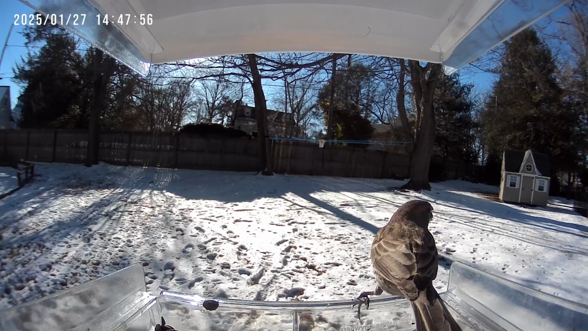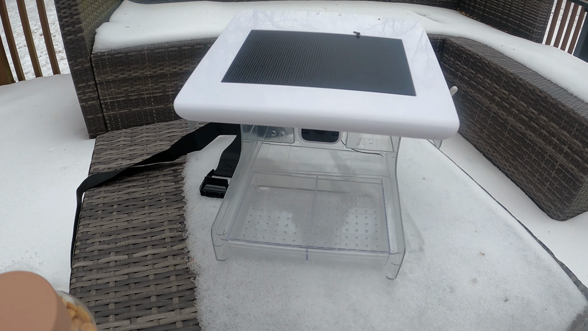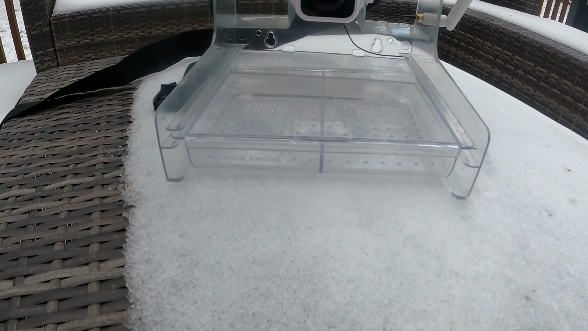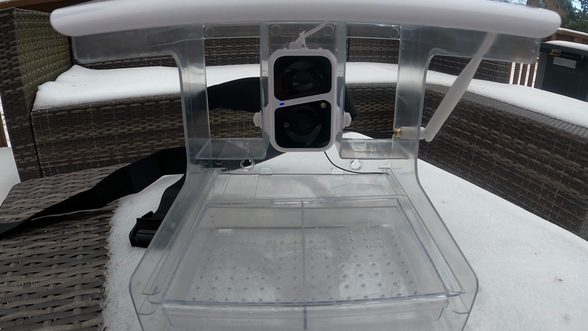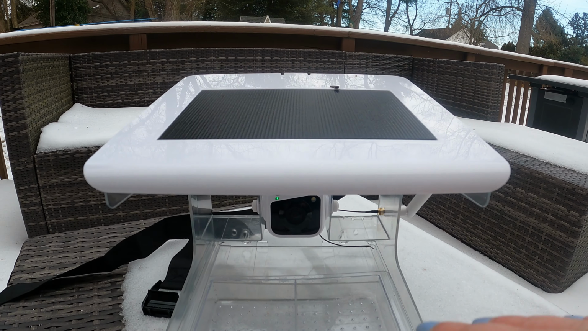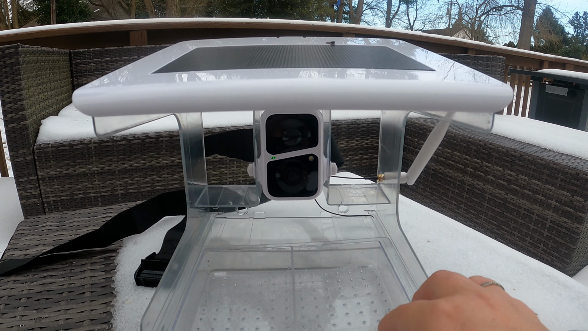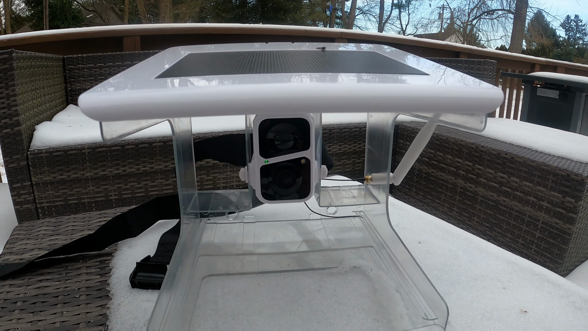Smart bird feeder. So it has a solar panel. This also has a rechargeable battery on the camera, so you can recharge the battery. You're only going to have to charge it once to set it up, and then what we found is that the solar panel should be able to provide enough battery life and energy where you're not going to have to keep recharging this.